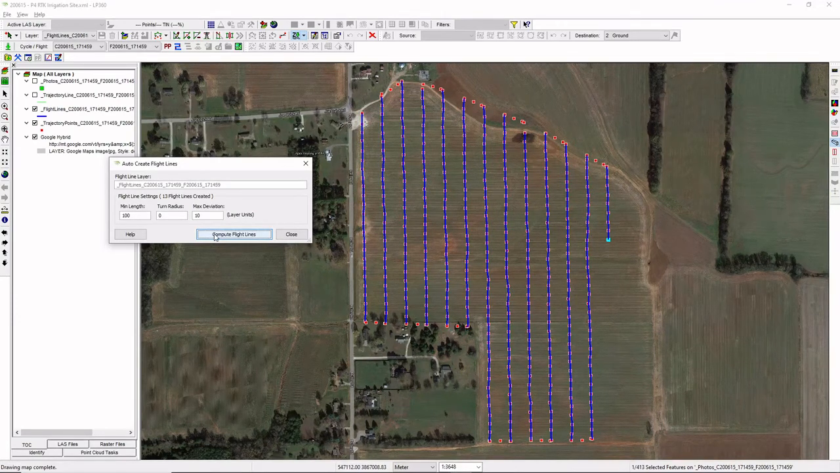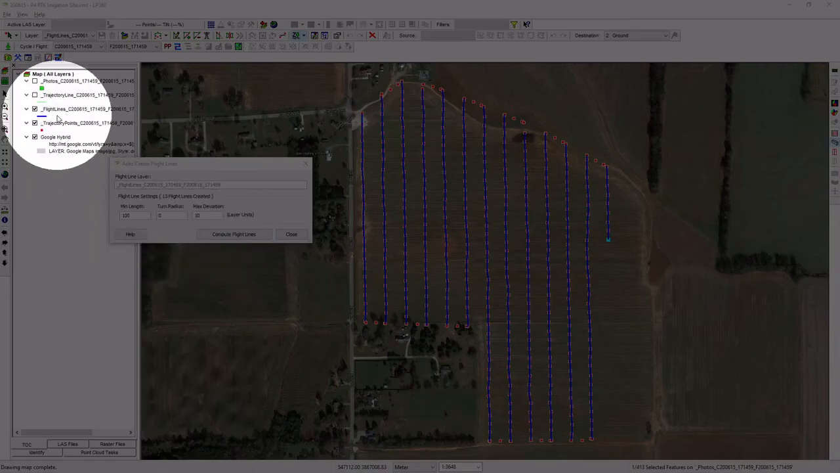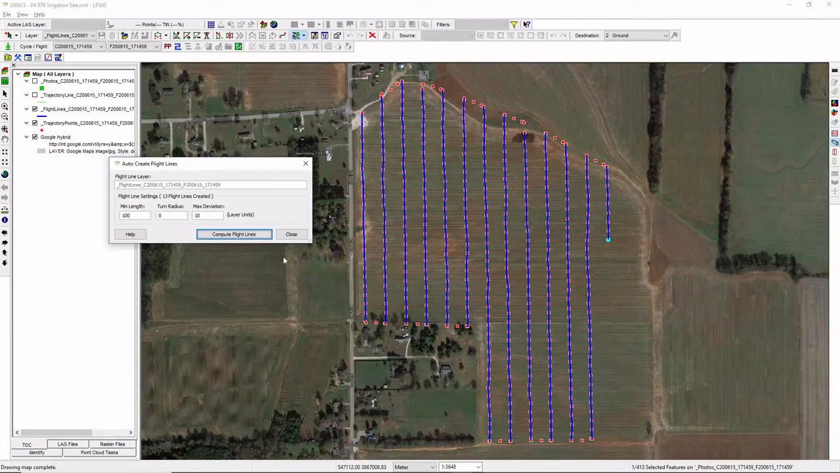And so you can see it's gone through, it's added a new layer into my map. So I now have a flight lines layer. Those obviously, in my map display, are the blue lines. And it looks for the most part that it's performed exactly the way that I want it to. I'm interested in these straight strips. I'm not interested in my transit legs. And generally, I think those results are fine for now. So I'm going to go ahead and click Close, and we'll move on to the next step.